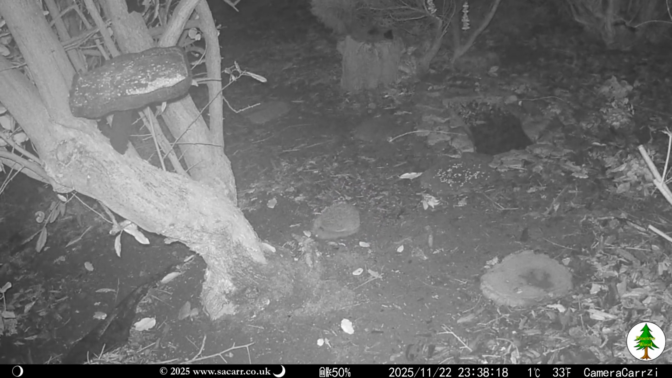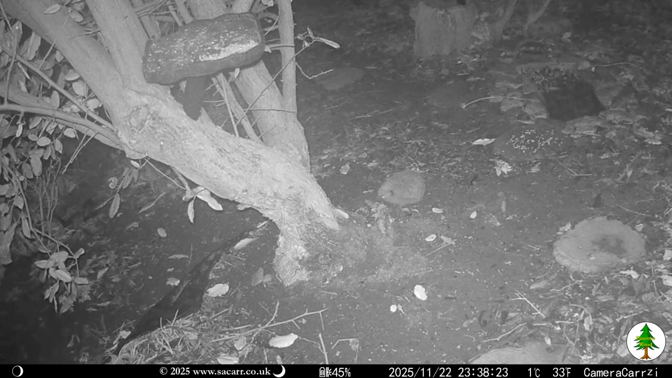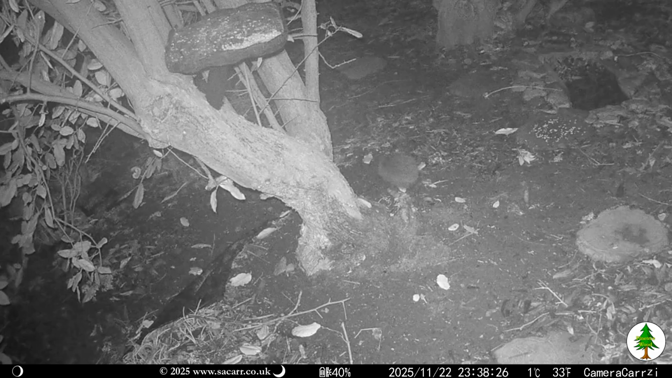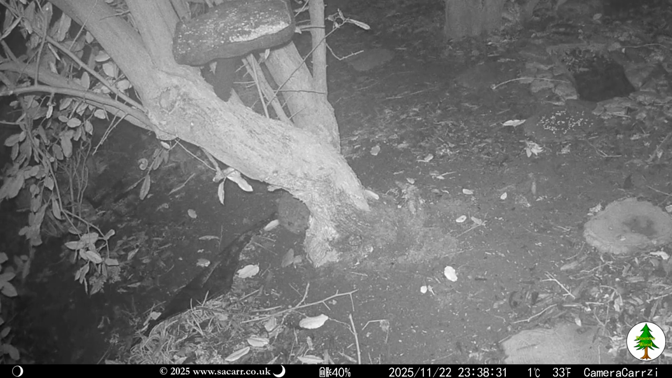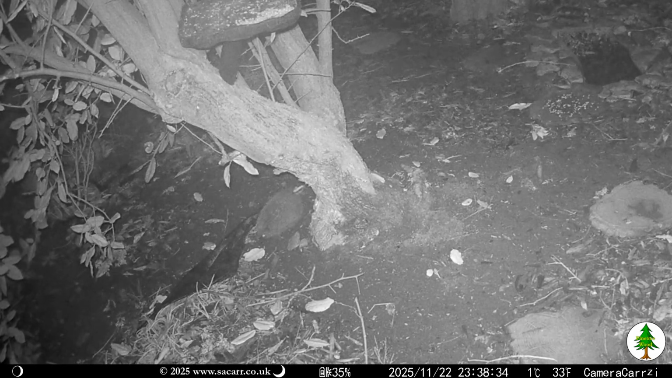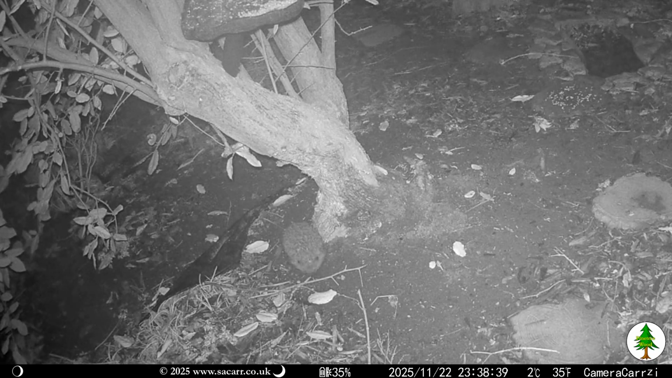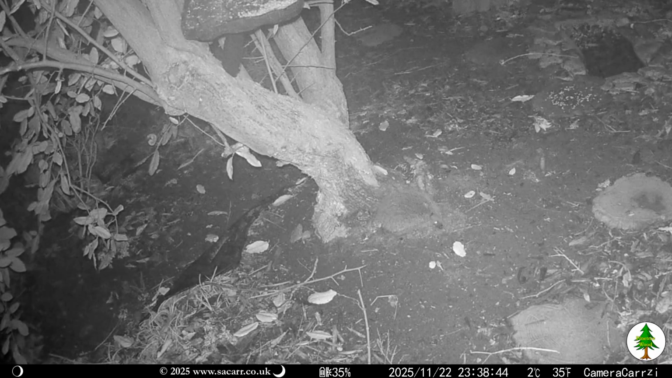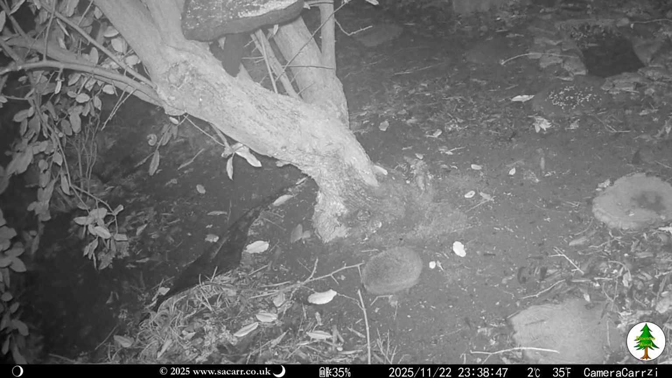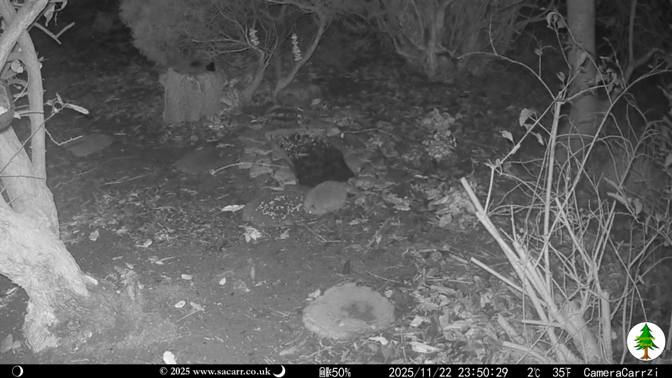At 20 minutes to midnight, the hedgehog appeared on the camera, searching around the base of the tree. It eats lots of the spilled seed from the bird table. It was captured 10 minutes later near the pond, heading in the direction of the lawn.